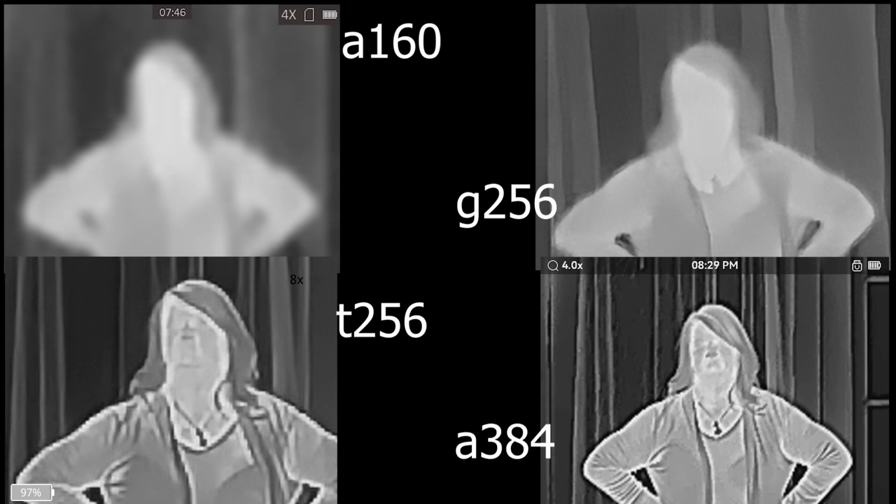You can see the difference is happening here. The necklace line, the hot spots on the chest. You can really see the difference. Look at her face here on the 384 versus these 256s. So the 384 definitely shows this difference. And you can see the differences here between these 3 zoomed in there.